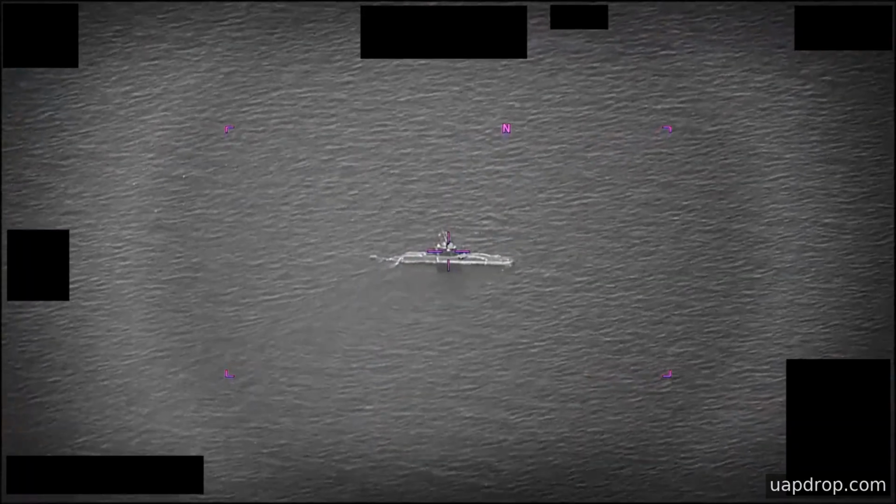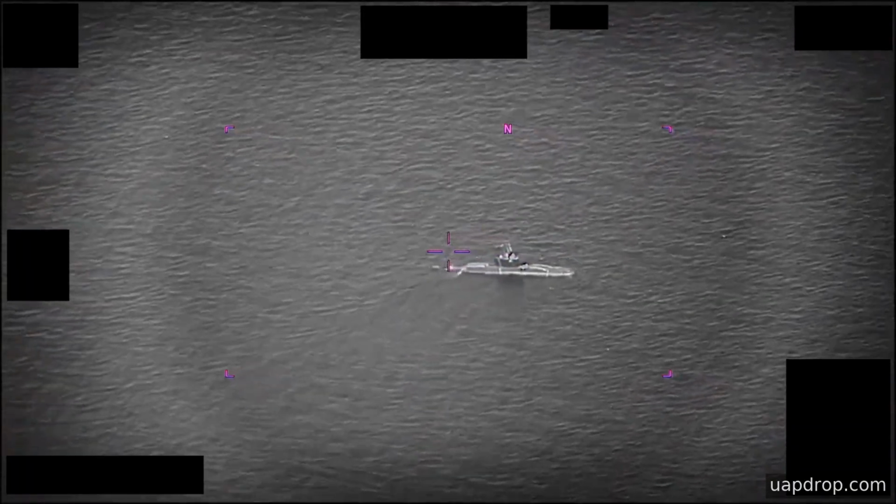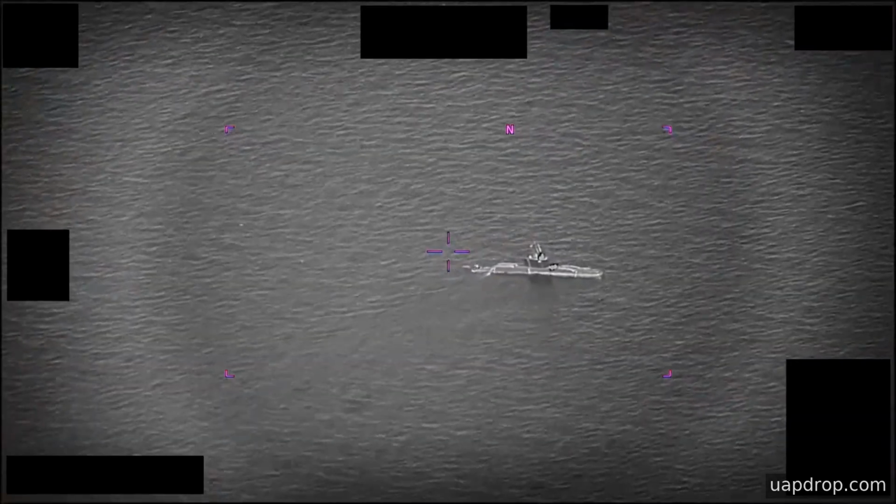In the middle portion of the recording, another area of contrast enters from the lower right, crosses toward the left, and then re-enters from the right as the sensor continues its sweep. Near the end of the clip, yet another area of contrast moves in from the right and travels across the field of view while the sensor follows.